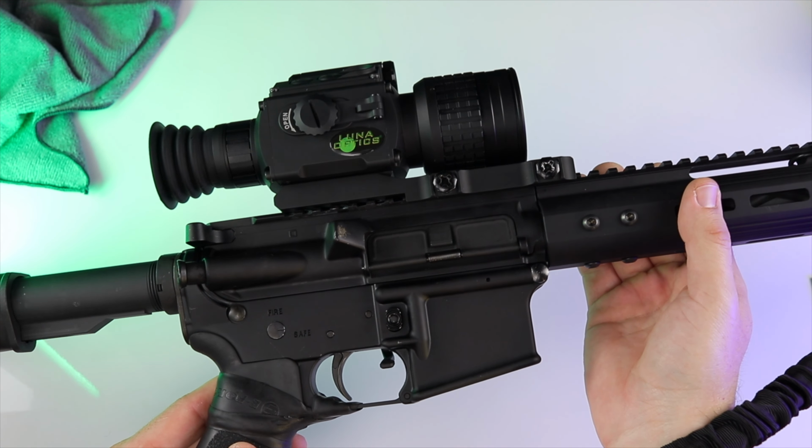There is a removable Pic rail mount on the top of the unit, but I personally don't like stacking optics and items too high on my rifle builds, so if I was going to place anything on here, it would likely be a small infrared laser or a 940 nm IR illuminator, but instead I've opted to remove it.